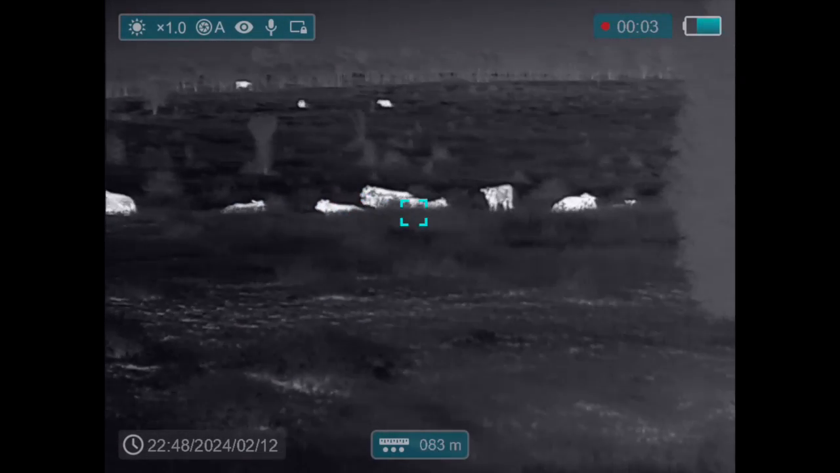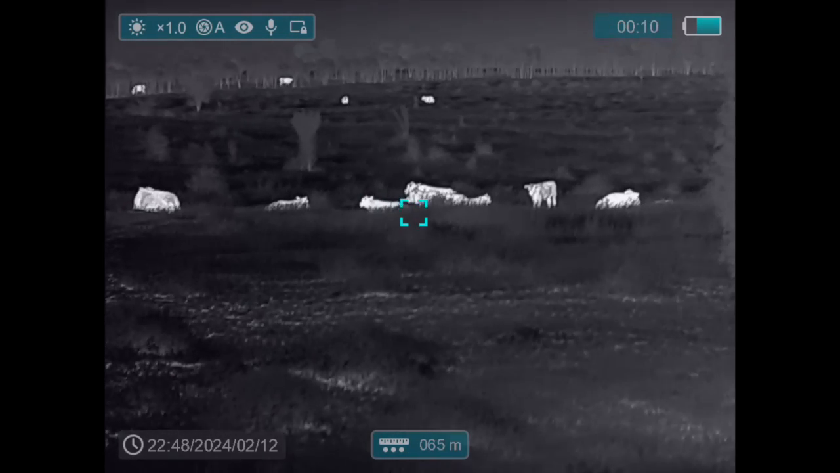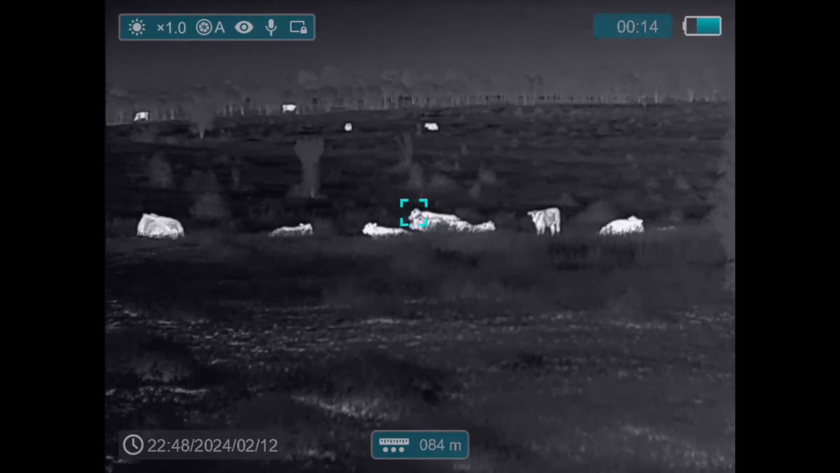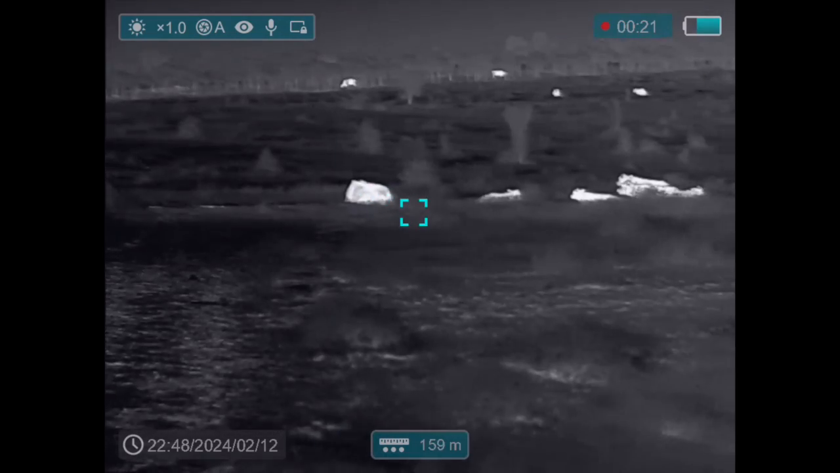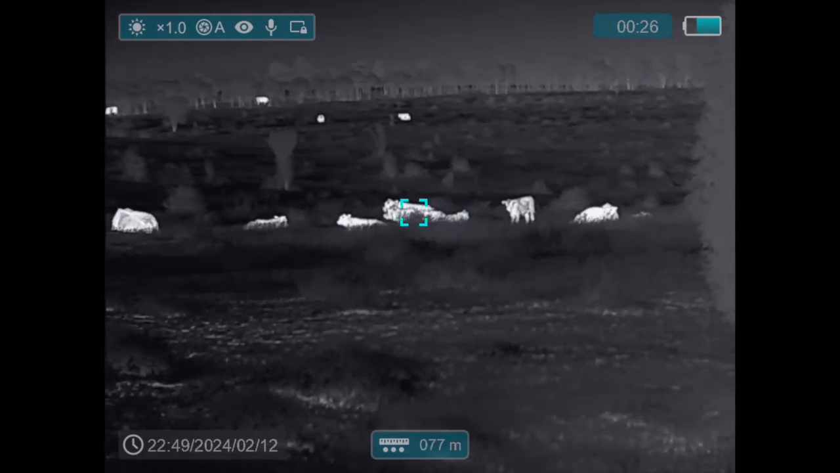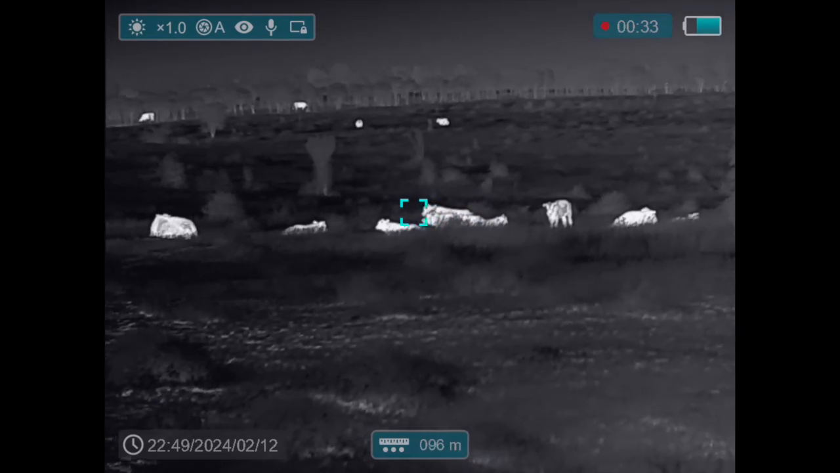Yeah, look at that. I've just come around the corner of this dam bank here. Parked the ute, well, I actually stalled the ute. And here's this mob of cows, only about 90 metres away. And they don't even know I'm here. I just drove around with that red light bar on. I never saw a thing. The wind's just right.